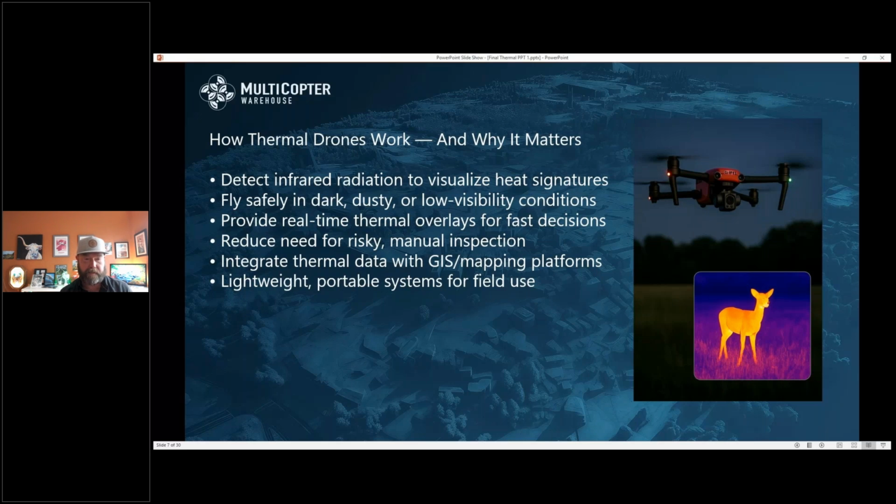We're talking Autel today. The Alpha is the bigger guy. It's a pretty heavy drone, which has a better camera in some respects, but the 640T that we're going to look at is very portable.